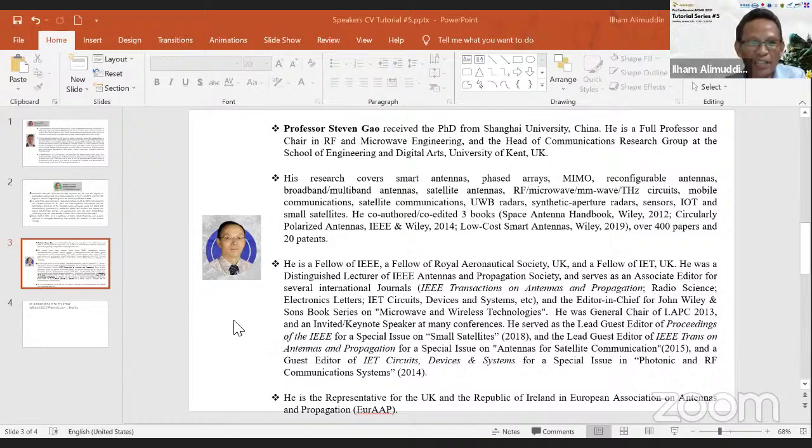Just in brief, our next speaker is Professor Steven Gao. You might mistakenly think he's in China, but he is in the UK. He received his PhD from Shanghai University, China, but now he is a full professor and chair in RF and microwave engineering. He is the head of the communication research group at the School of Engineering and Digital Arts of the University of Kent in the United Kingdom. His research covers antennas, smart antennas, phased arrays, reconfigurable antennas, and many others that I don't have to read all of.